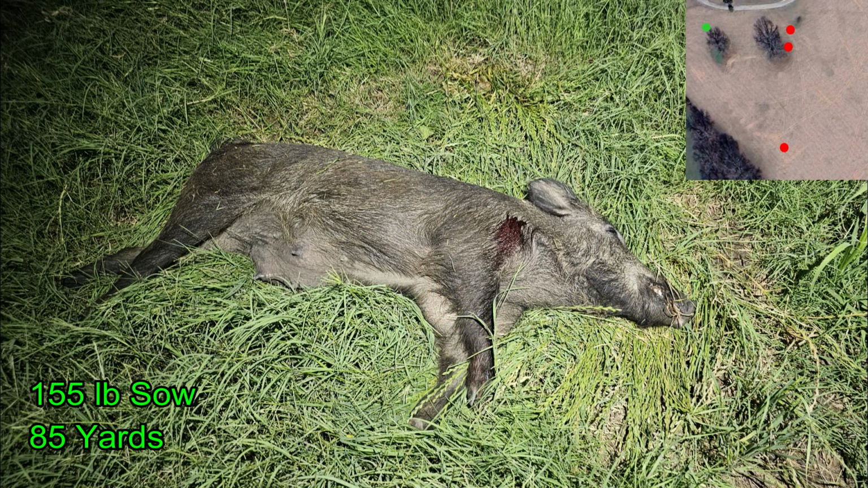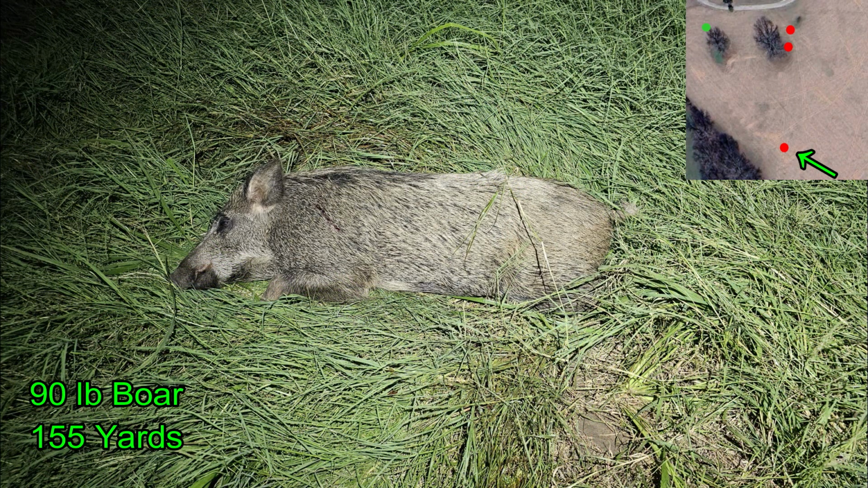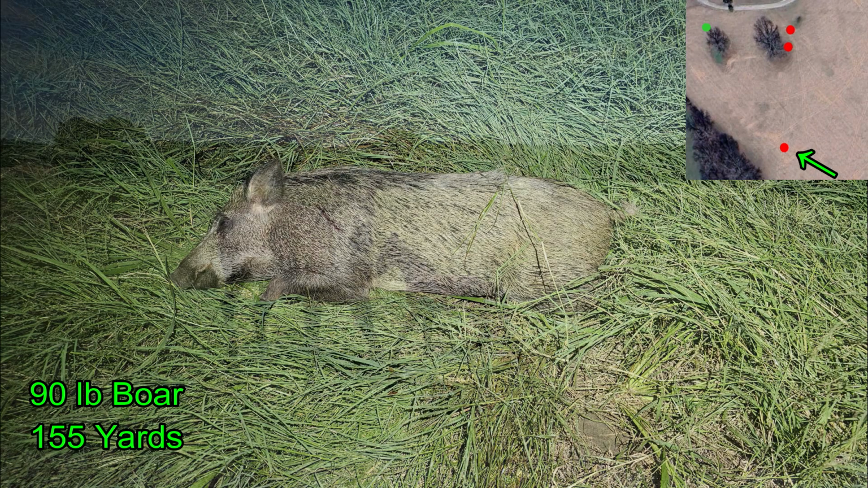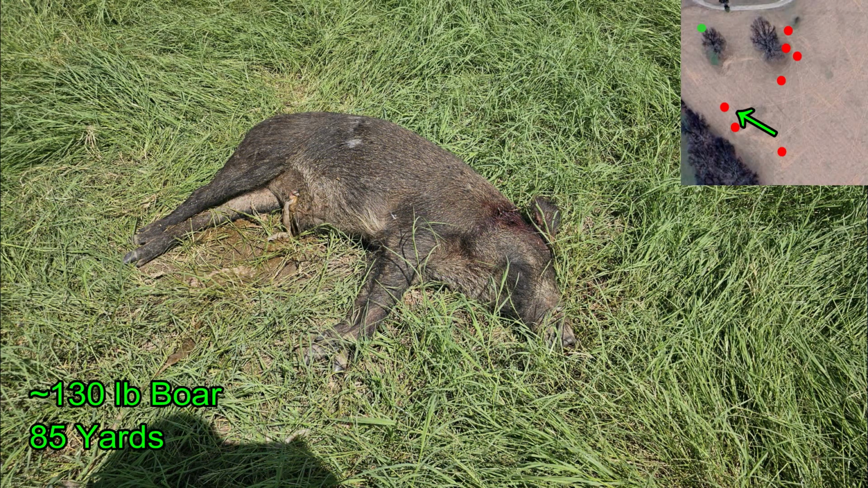The first one was the 240-pound boar, followed by the 155-pound sow. And then I also found this 90-pound boar way out there about 155 yards, my long shot of the night. So I came back the next day in the sunlight, hoping the buzzards would help out, and they certainly did. Found 4 more hogs, this 130-pound boar.